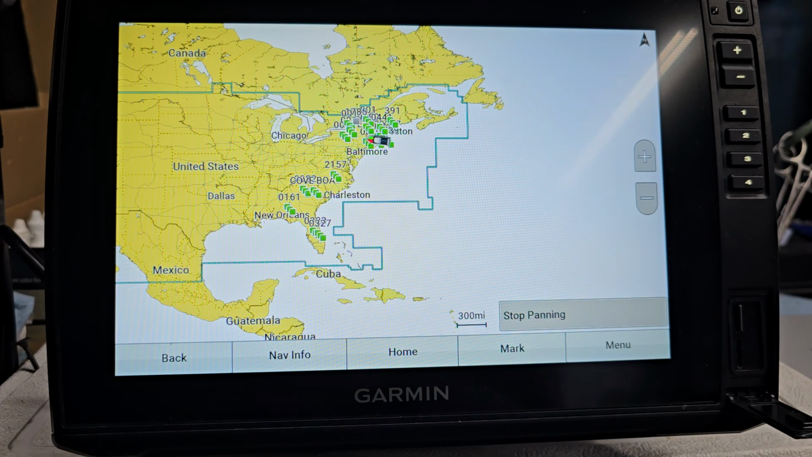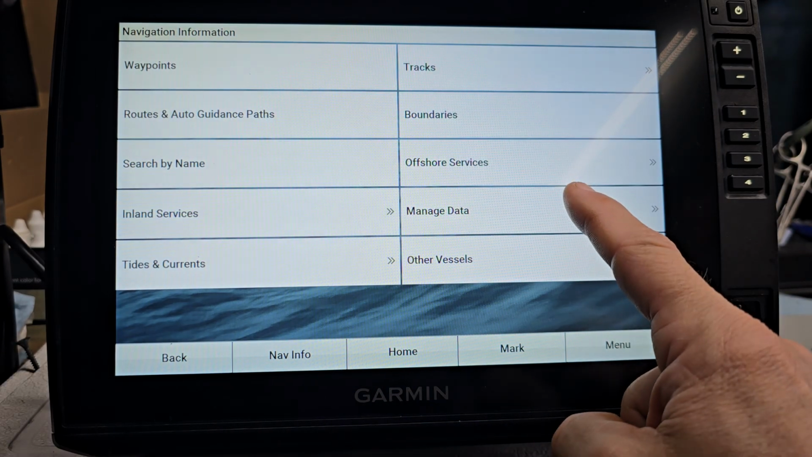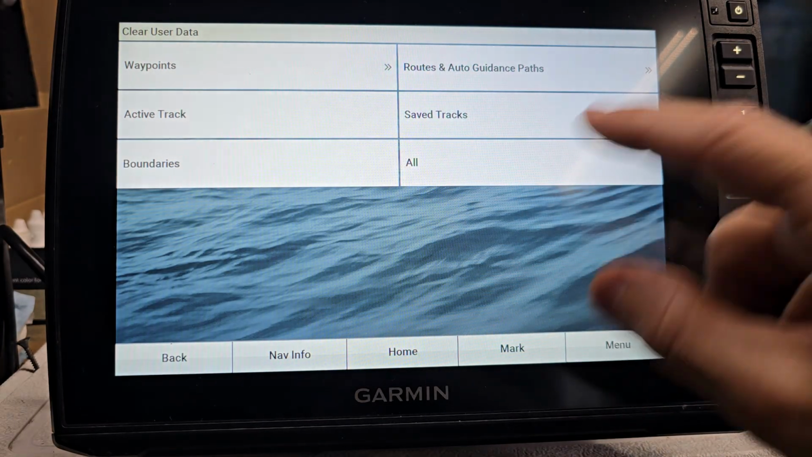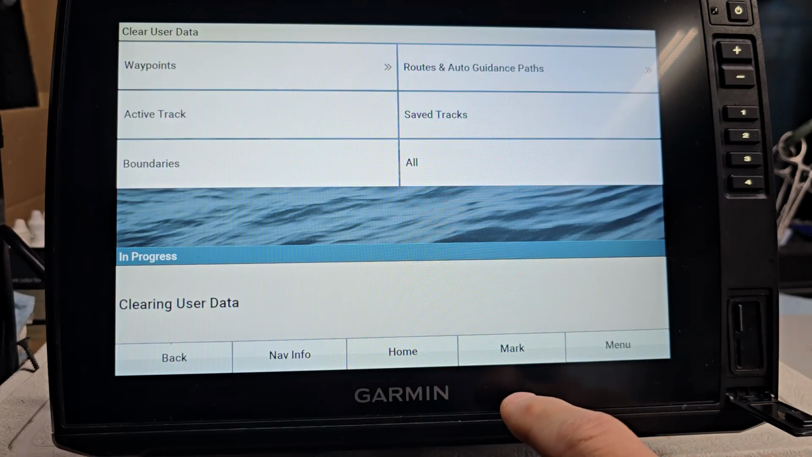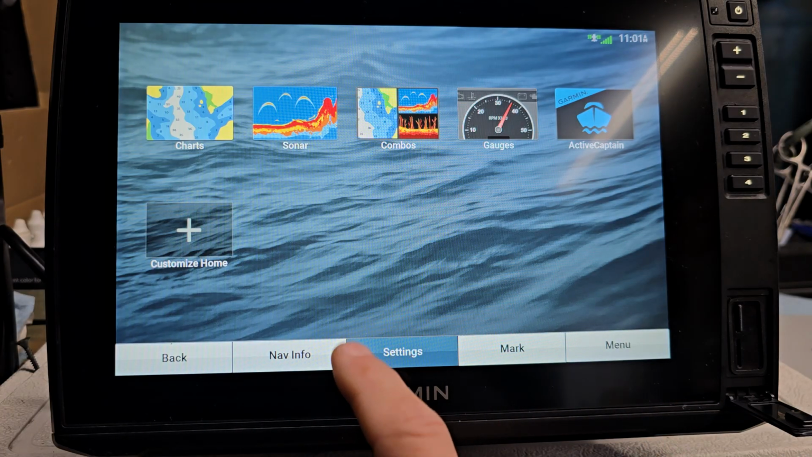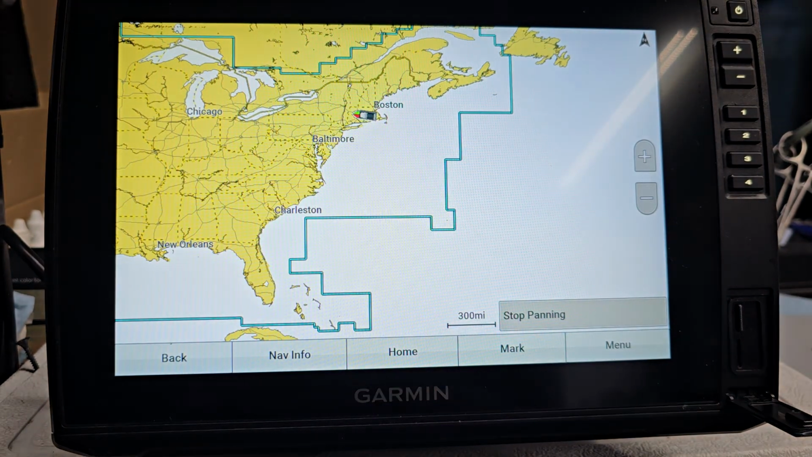So now I come back, I'm like, I got to get rid of waypoints again. What do I do? So easy enough. I'm back home. I just want to have my Connecticut and Massachusetts in there. So I would go navigational info, I would go to manage data, I would go to clear all data and I would clear all waypoints and everything. Delete it back to fresh. So hit that, hit OK. I go home. I go to my map and as you'll see, 0 waypoints on my map.